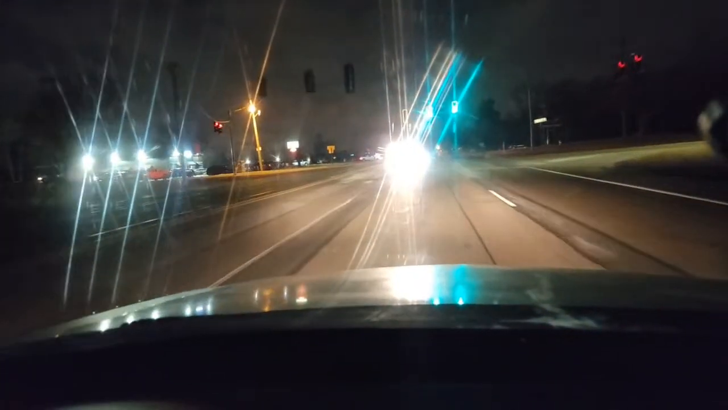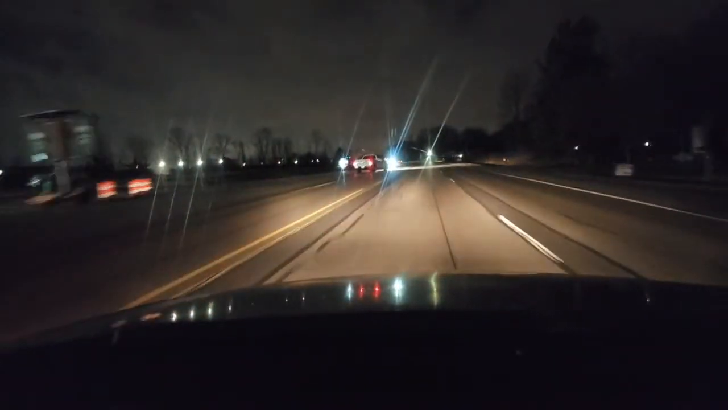We want to use the ball of our foot and squeeze the brake. You use the lines as reference points. A lot of beginners stare at the lines and you end up drifting. I see the truck coming out.